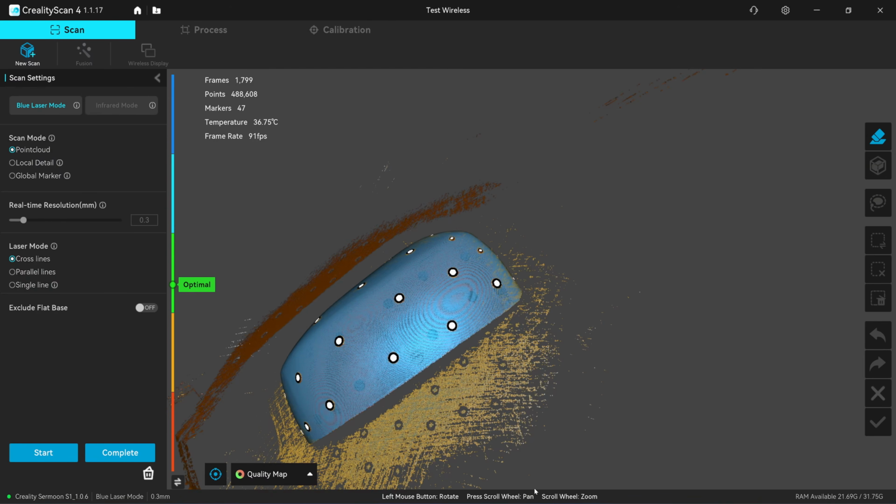Okay, one thing that I haven't told you in my first review of the Sermoon S1: in the Blue Laser mode, you cannot scan with color. The option for turning on the RGB camera in the Blue Laser mode is disabled for the Sermoon S1, but you can still do that with the Raptor, just not the Sermoon S1. The only way that you can scan with color is by using infrared mode.